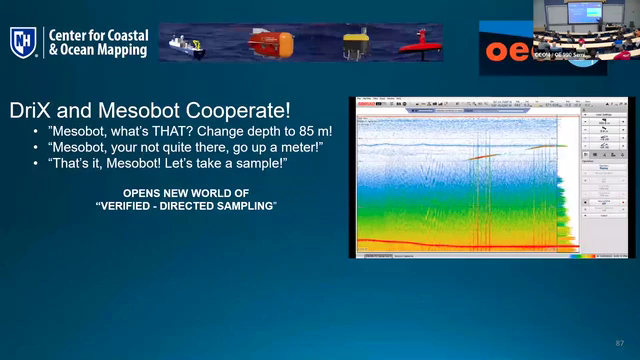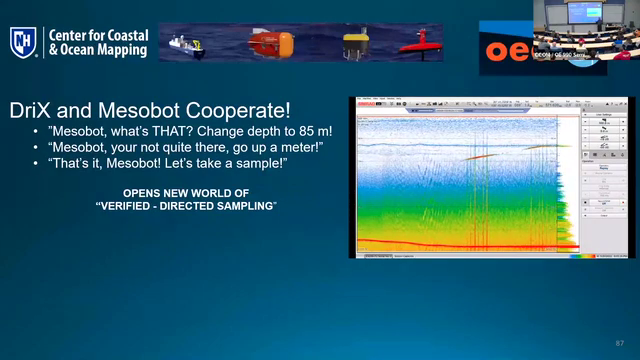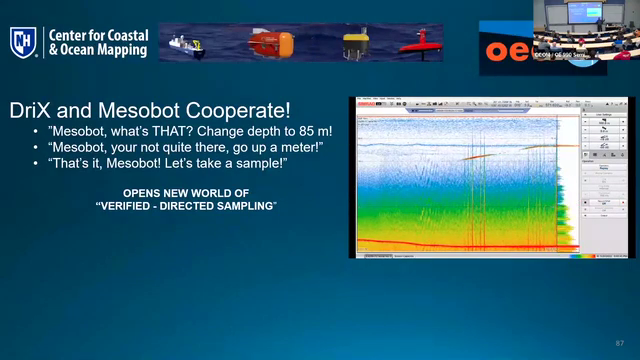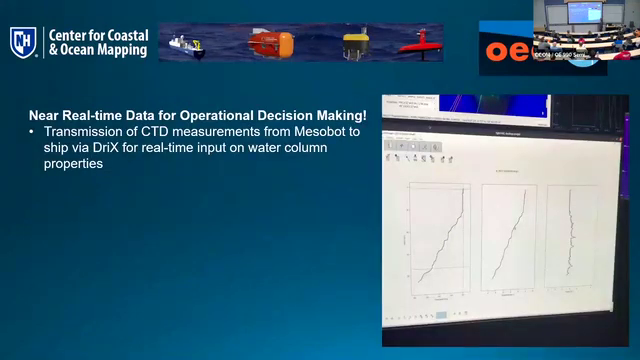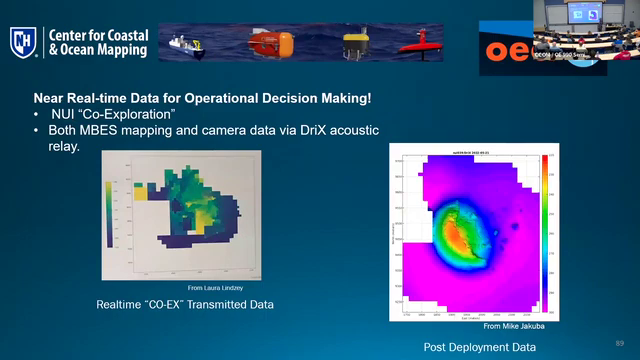And we could do that with DRIX hovering above it, while the Nautilus is 10 kilometers away doing other things. And we passed all kinds of data like CDCast from the Mesobot up through DRIX to us. And then NOAA is a hybrid vehicle that can do seafloor mapping, and they have a really cool technology that they and others have developed called COEX.